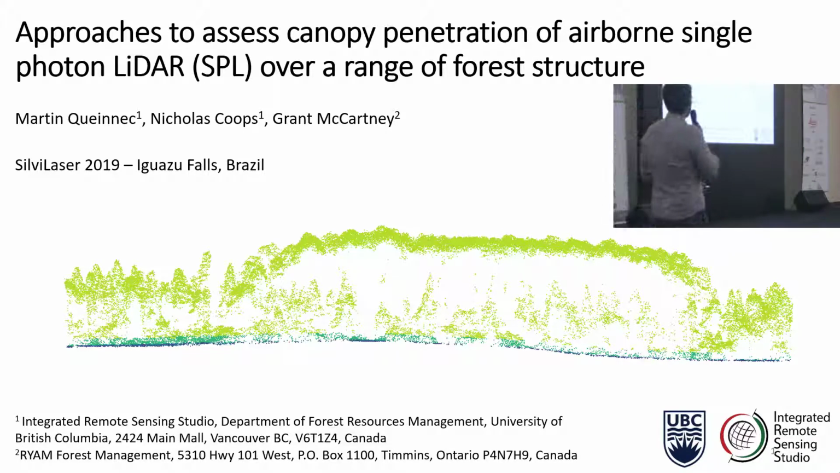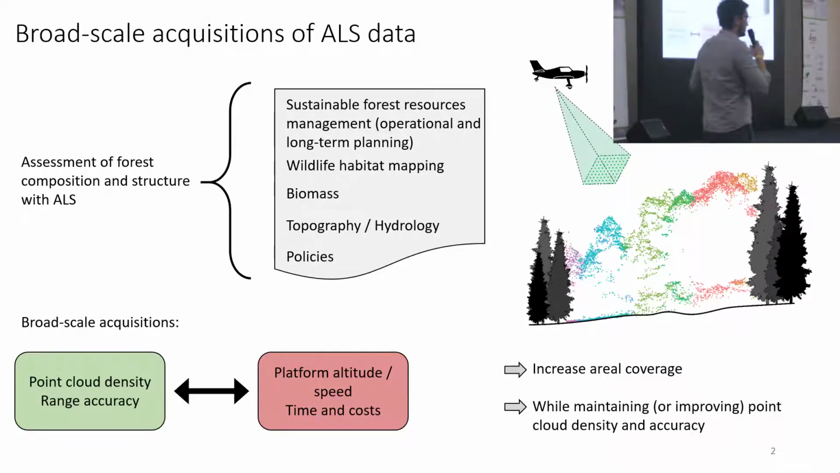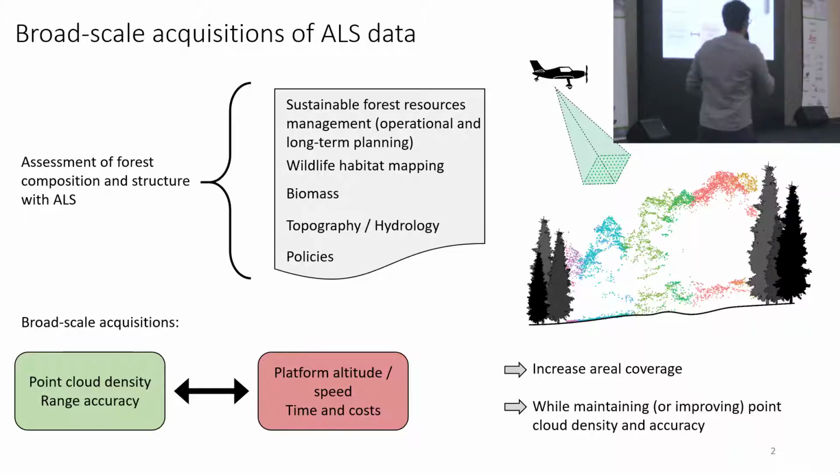And some first results I got on the approaches to assess canopy cover, canopy penetration of single-photon LiDAR over a range of forest structures. So, as you know, ALS used to assess forest composition and structure is very important for many applications. But when we want to go broad scale, and by broad scale I mean country-wide or region-wide, there's usually a trade-off between the point cloud density and the range accuracy of the point cloud and the altitude at which we can acquire the data, and therefore the time and the costs.